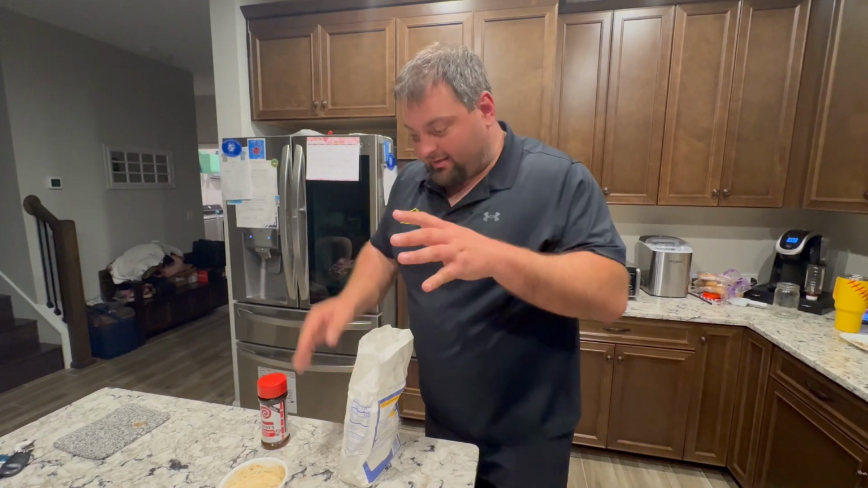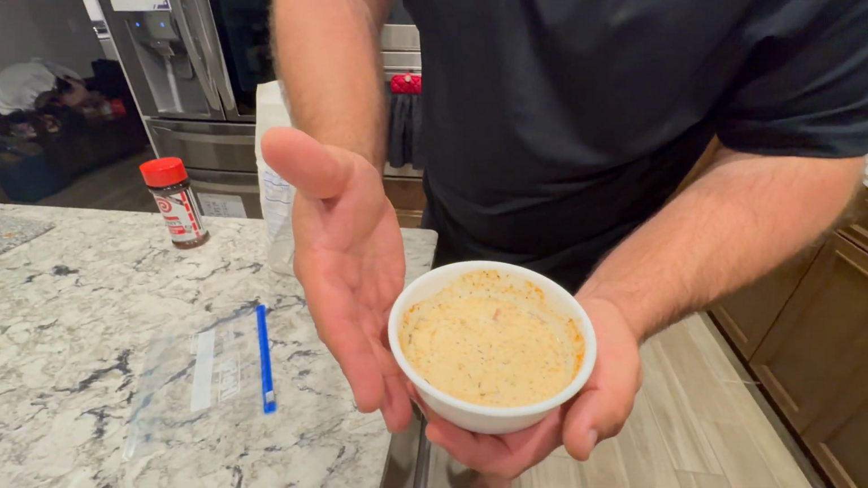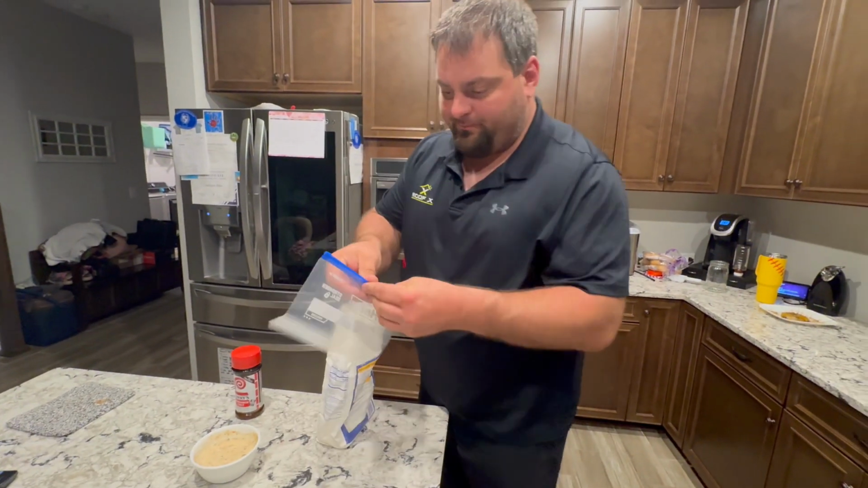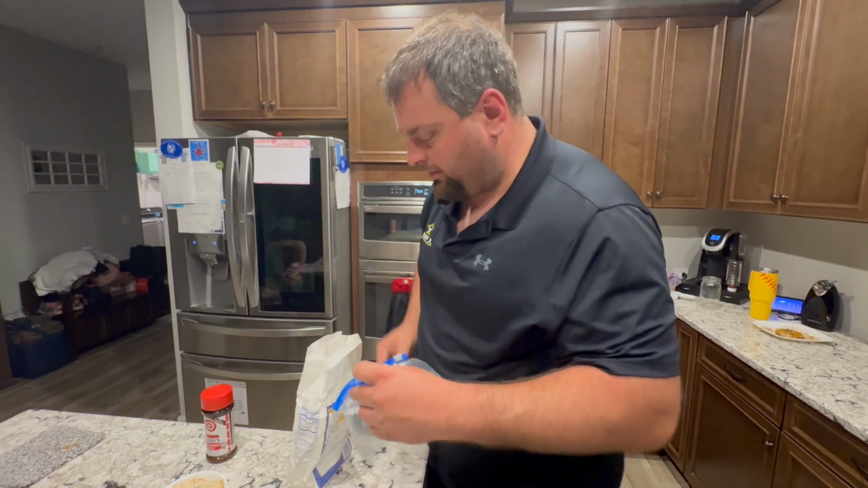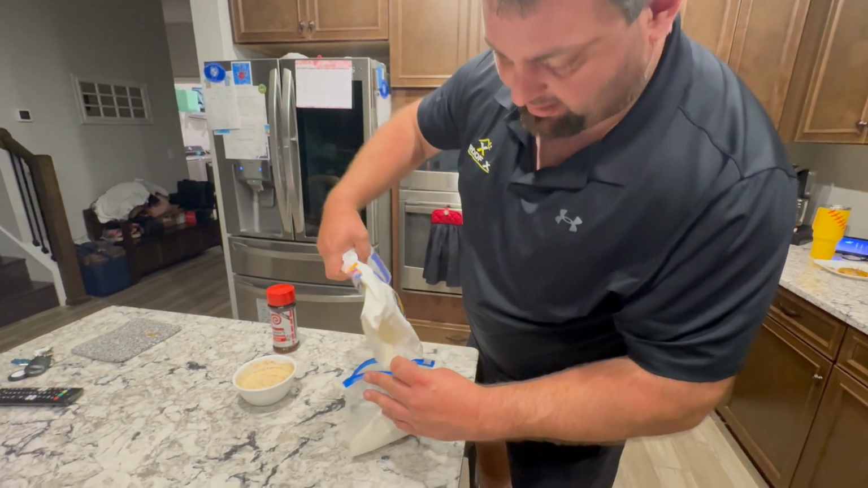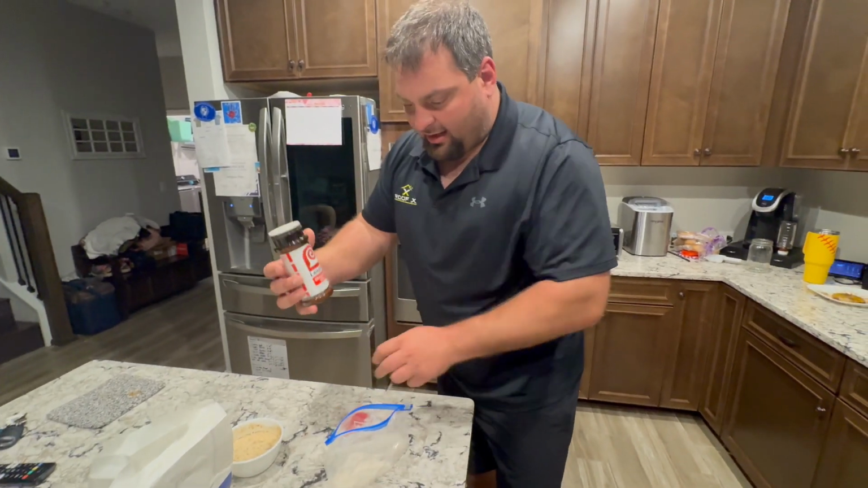All right, guys, our coon has been soaking in our milk and seasoned brine for about 2.5 hours. So what I'm gonna do, and by the way, my fingers are still greasy from cutting it up earlier, is take some flour. I'm gonna put a little bit of flour in this bag, about like that, because there are only 3 little tenderloins here. Take a little bit of Lowry seasoned salt.